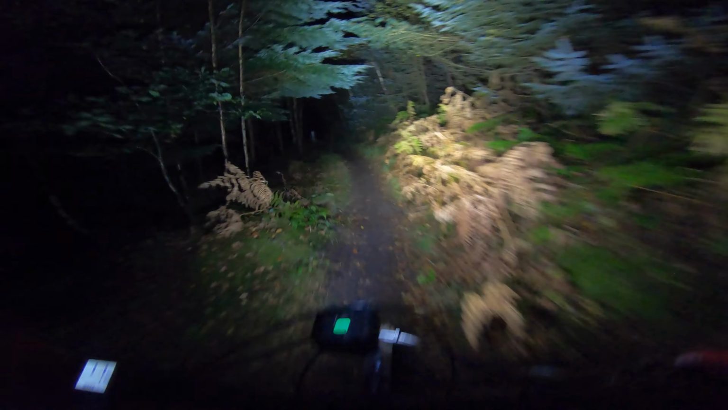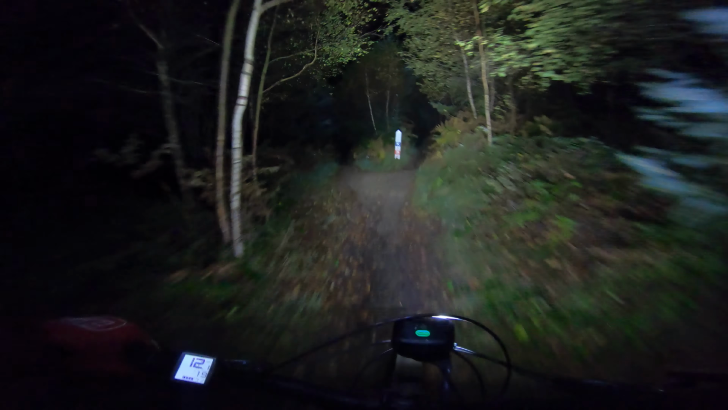Here we go then, lights on full power. It's the blue berm section. This should be good.